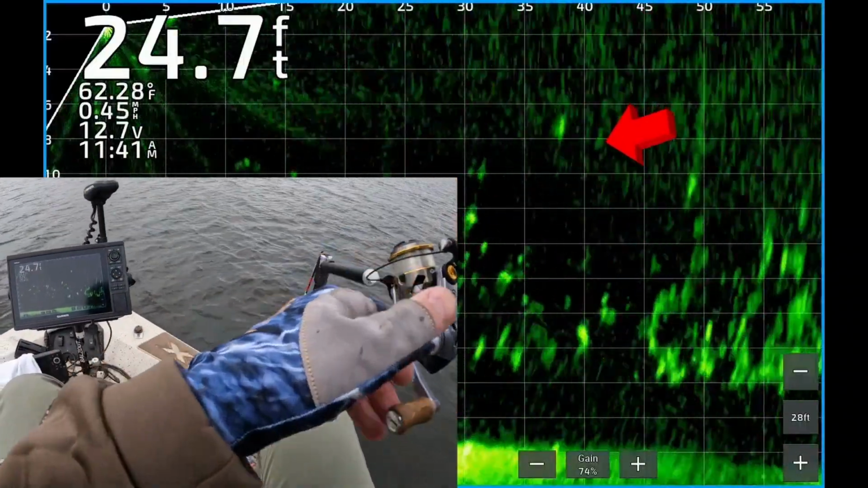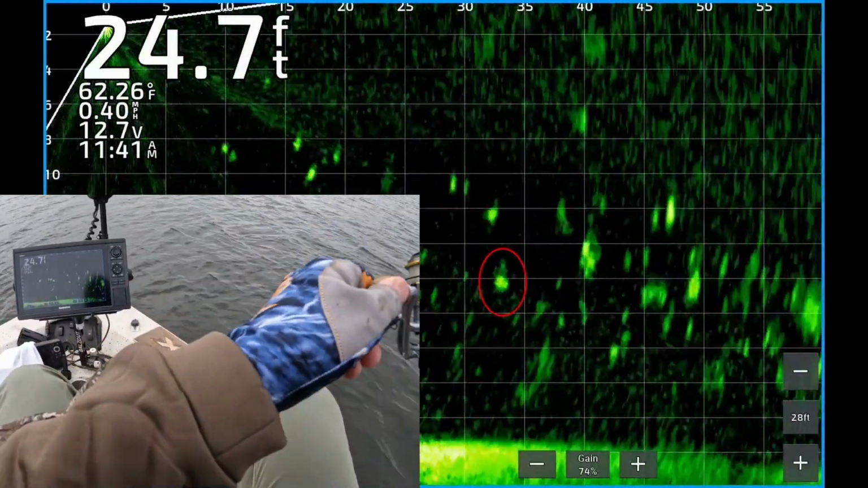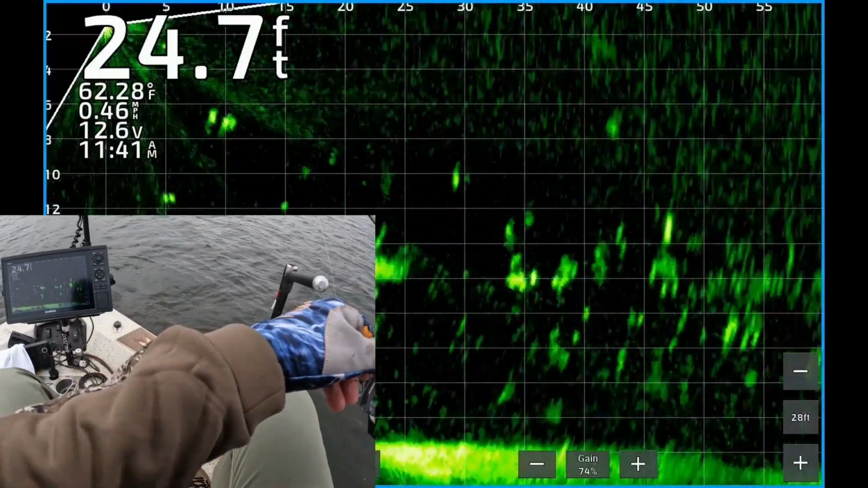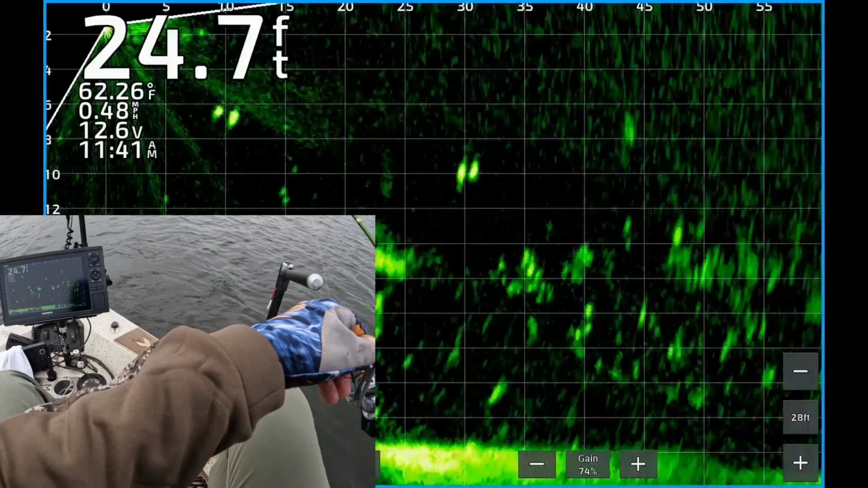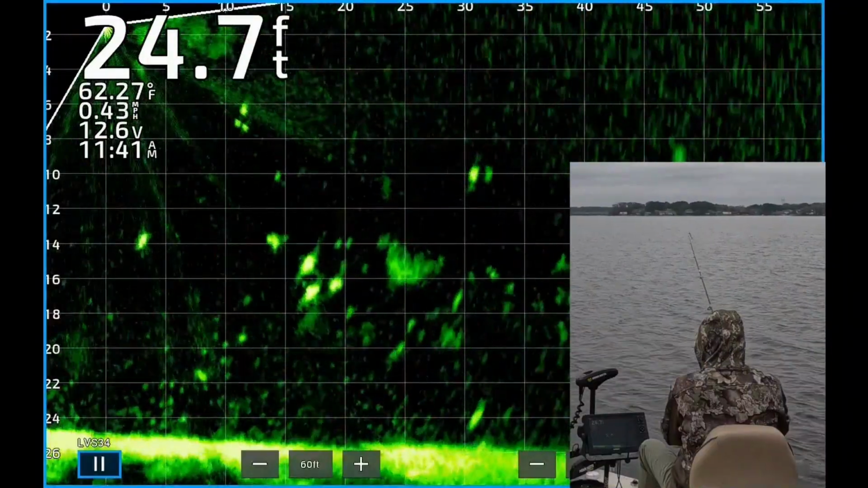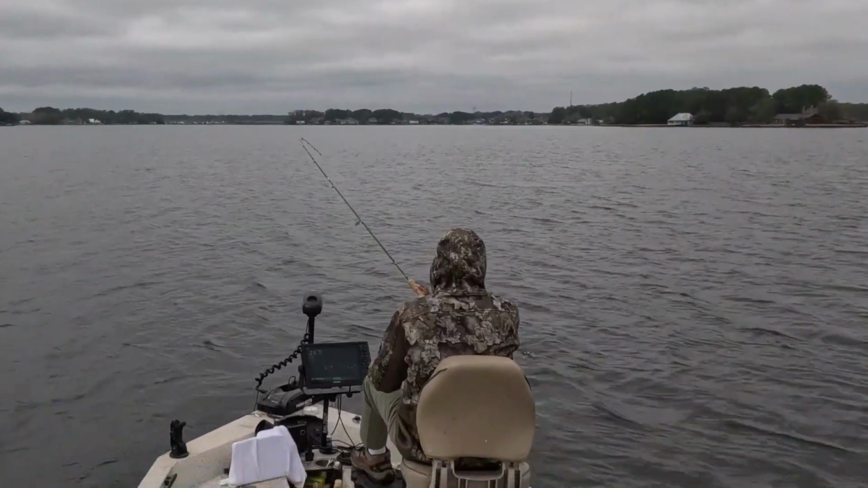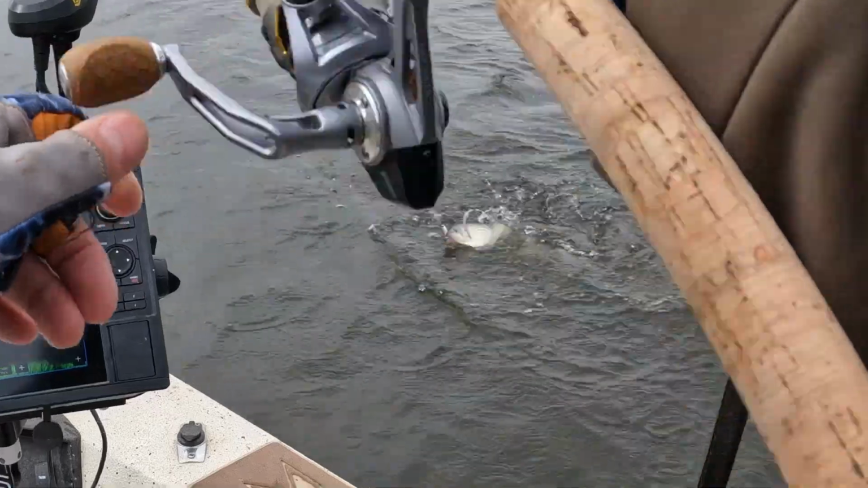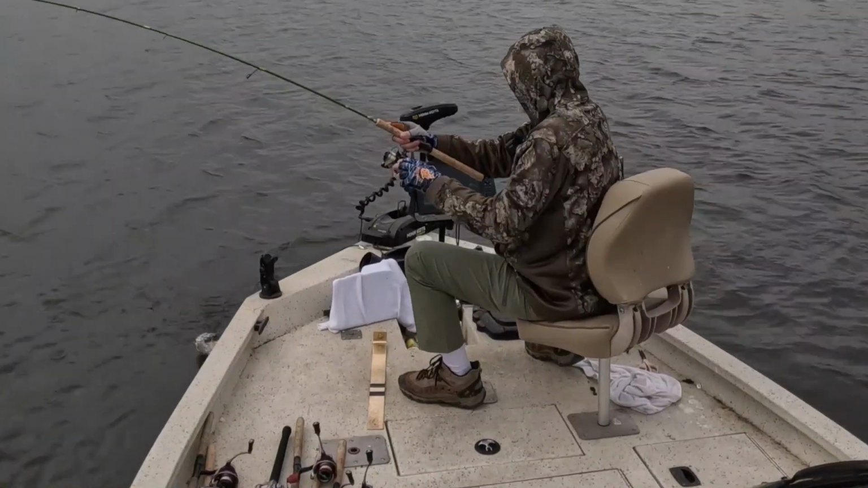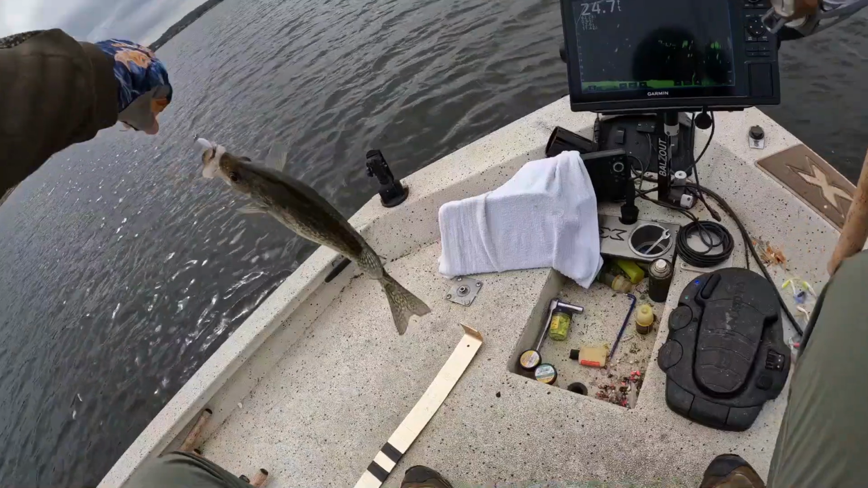All right, there's my weighting jig, 40 feet from the boat. There's a nice crappie in the circle there. My weighting jig are dropping right on top of it. He turned, he saw it, he ate it. There's one. On the way to the boat, yes. Oh my goodness, that's a good one. Just get up in this boat.